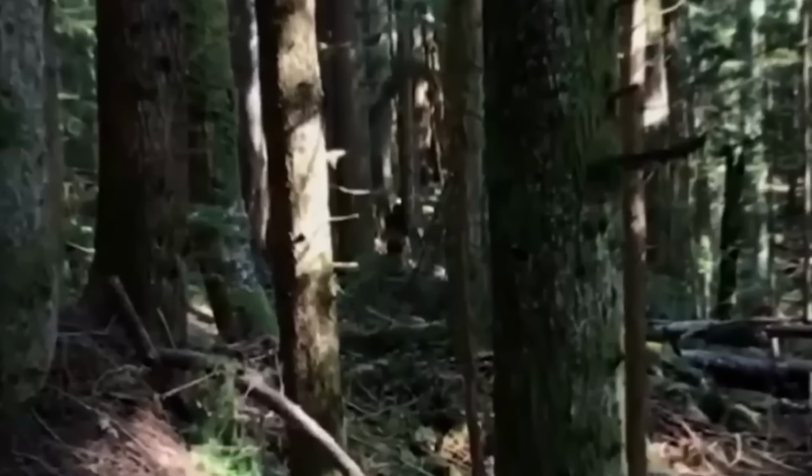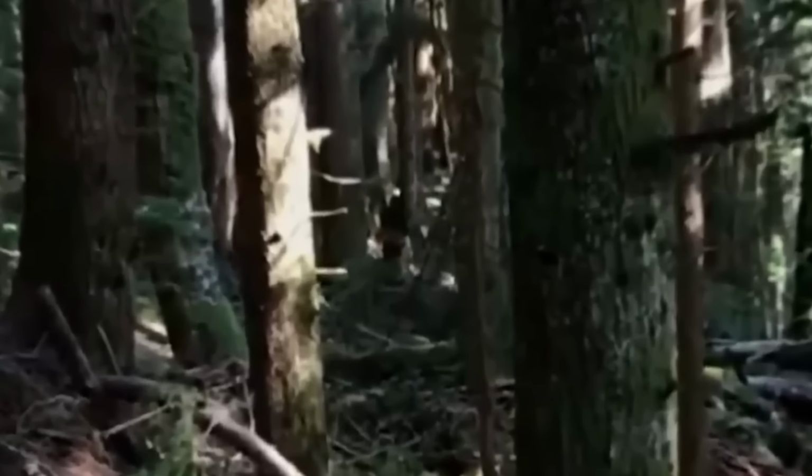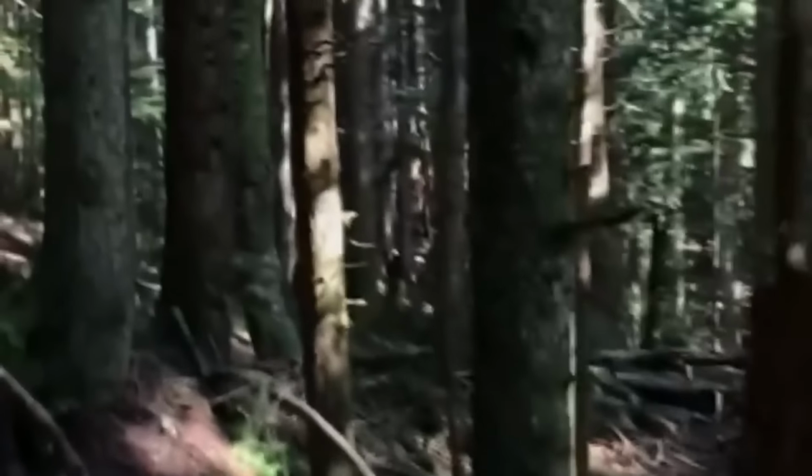At first, the figure appears to be covered in black fur and resembles a bear. However, upon closer inspection, the creature has a humanoid head, akin to an ape or a gorilla. Given that there are no apes or gorillas in Canada, the identity of this creature remains a mystery. I believe it could be a young Bigfoot, judging by its height compared to the surrounding trees. Regardless of its age, the hiker might have been in a precarious situation at that moment.